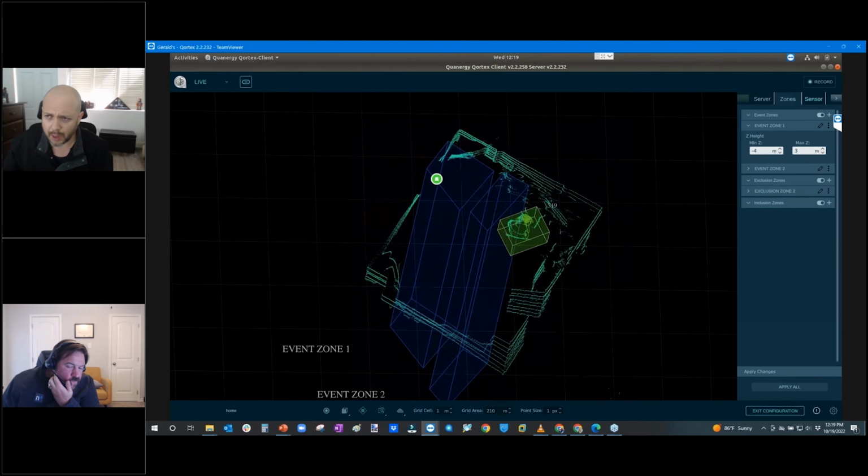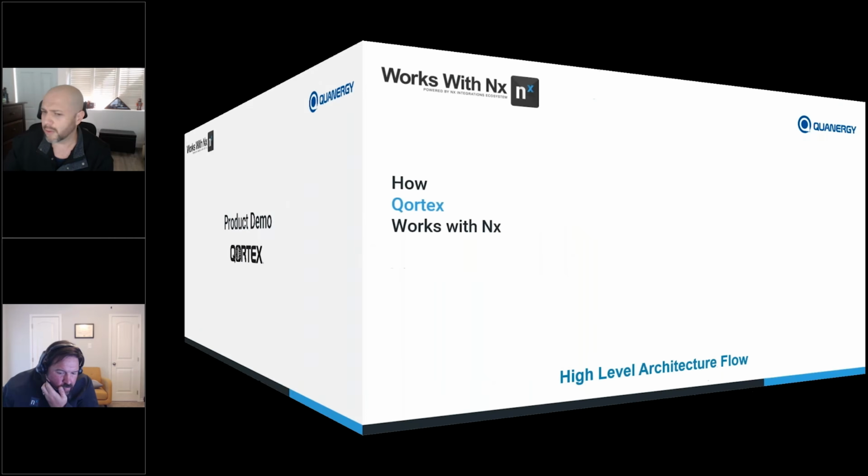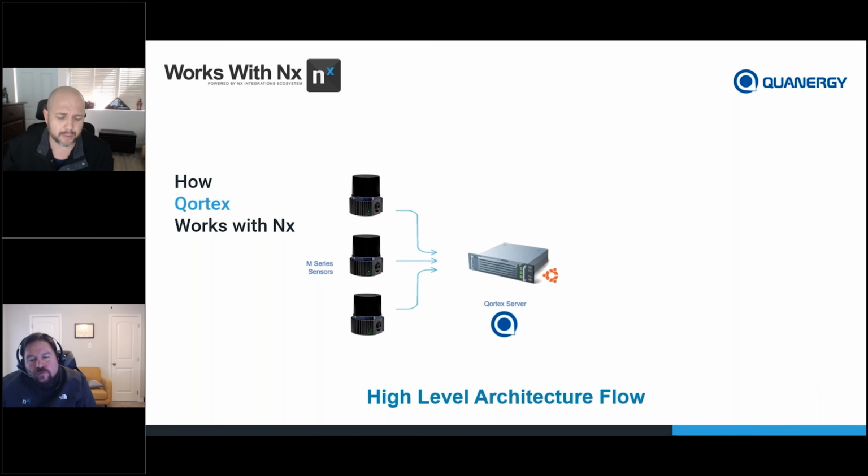Now, I'm going to jump back into the slides, and from there I'm going to start going into some of the use cases that we have. First and foremost, how does this all come together? This is our architecture flow at a high level. Our sensors connect directly to our Qortex server. This is an Ubuntu instance. It's very lightweight, does not require GPUs, and can be virtualized inside your VM environment.